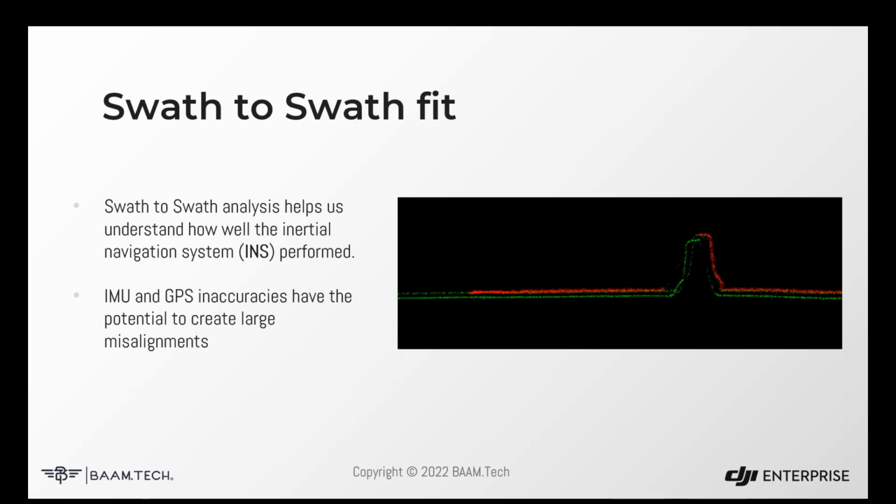So as we fly the same place over and over again, how well do each of those passes match each other? And in this picture right here, we can see a profile where this has been exaggerated, where the data set's been pulled apart, where we see a center barrier for the road, and you can see 2 different places where it's at. They've been shifted from each other. So the red is a different flight line from the green one below. And so this is an example of where something does not have a good swath to swath fit. There are different ways that we can measure this.